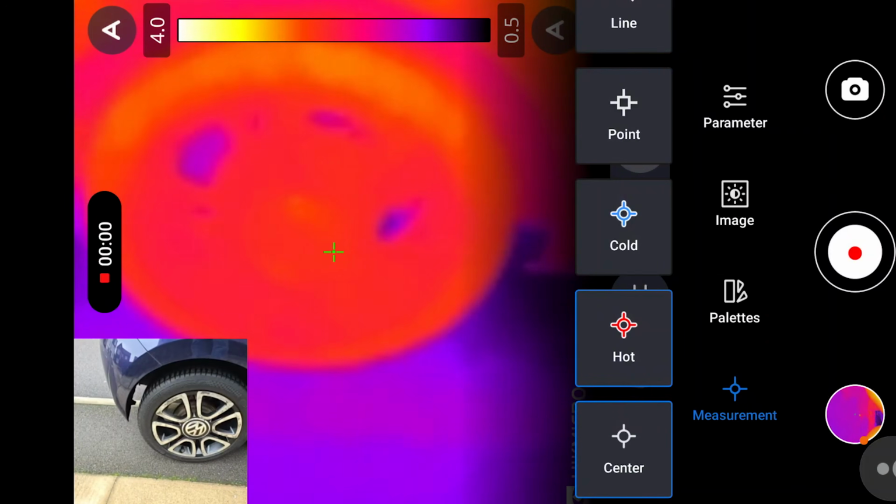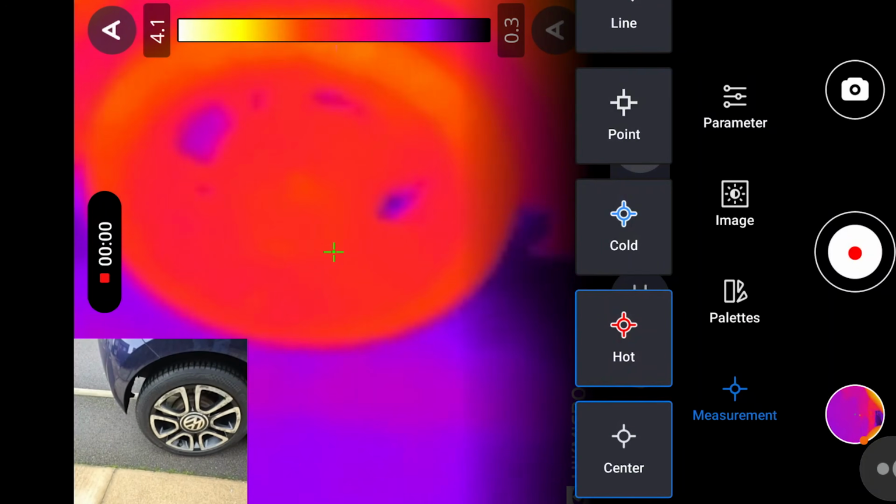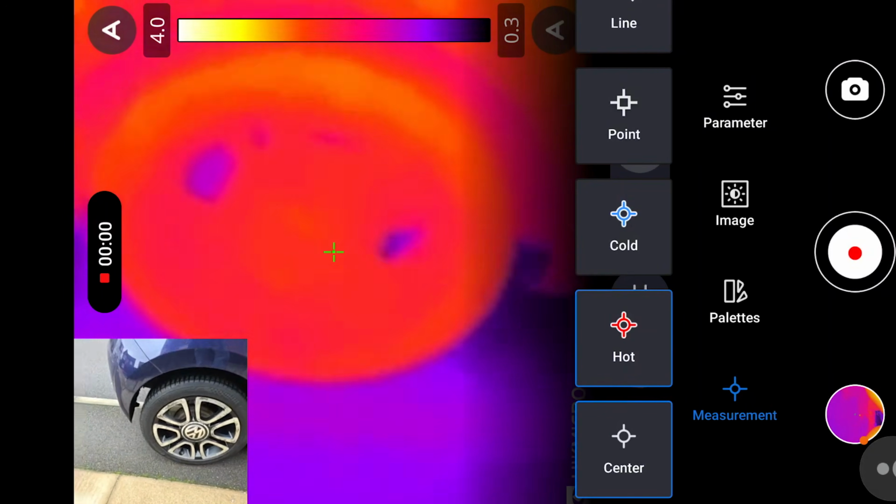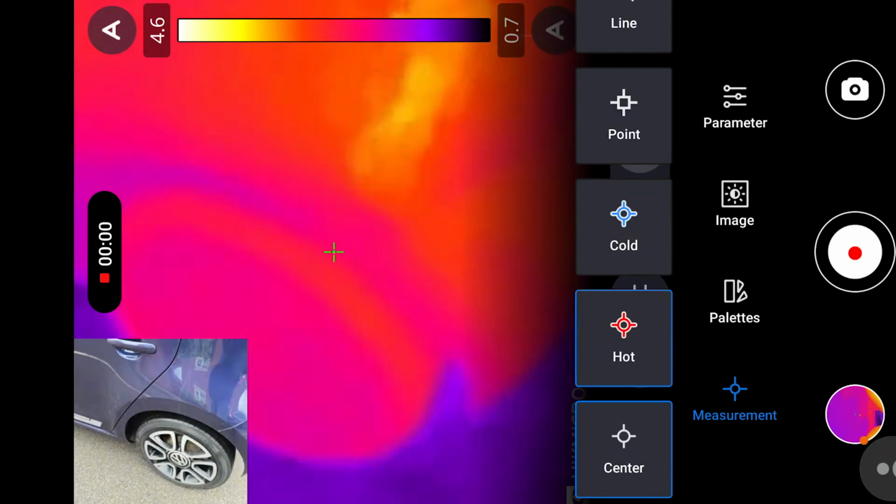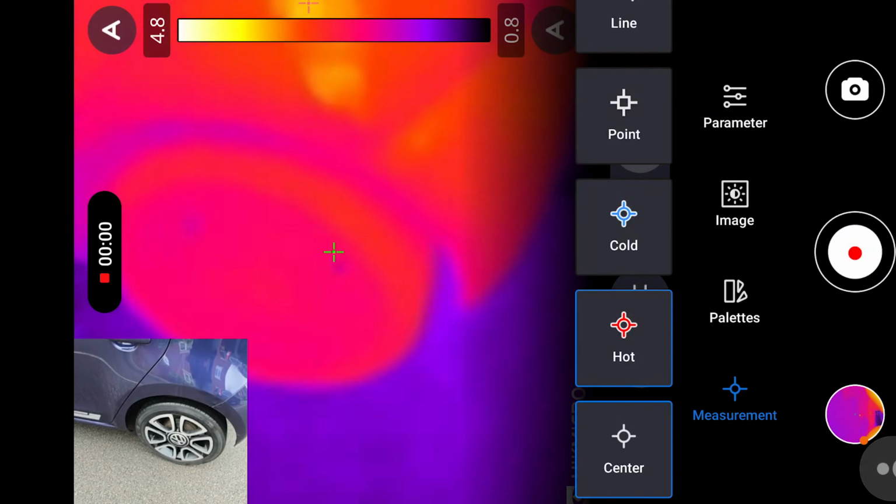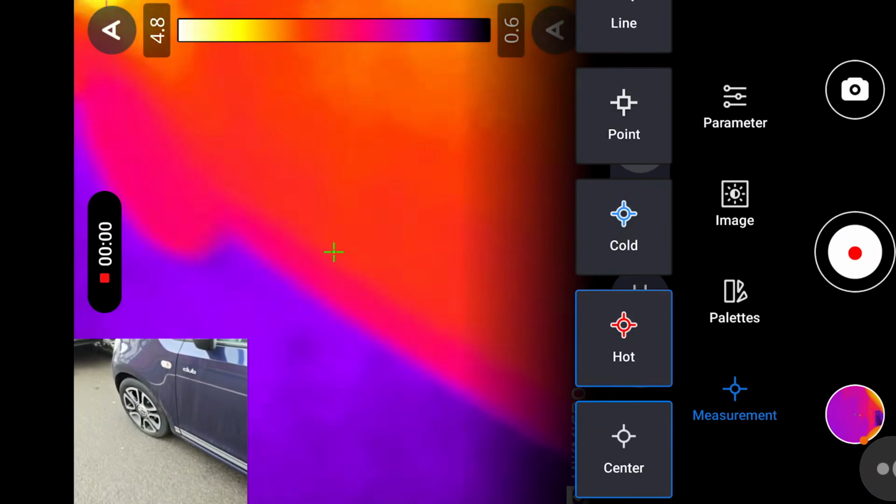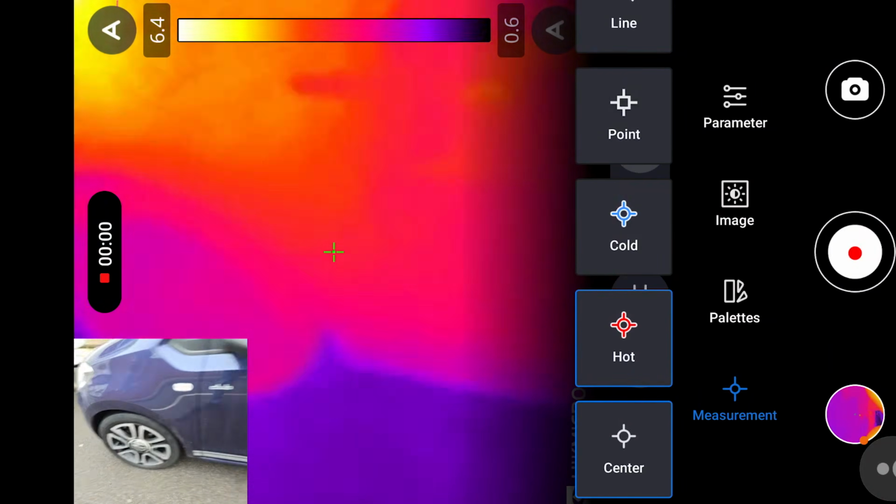That's the wheel at the moment, that's the wheel temperature. I'll do a point on that. It's about 4.2 degrees. Look at the other side. Yeah, 4.8. So front tyres 5.5.